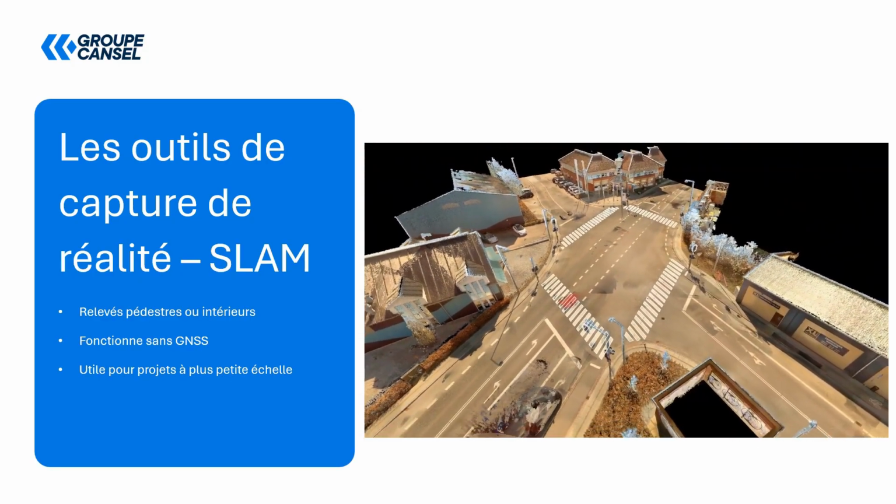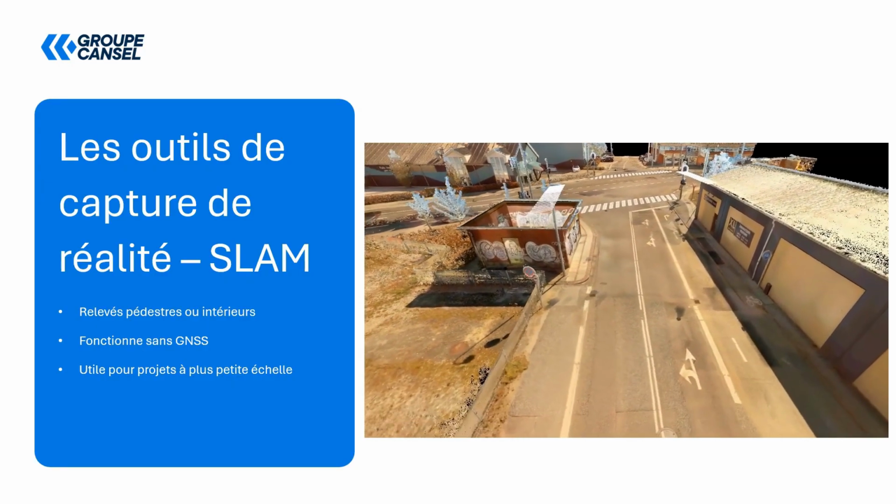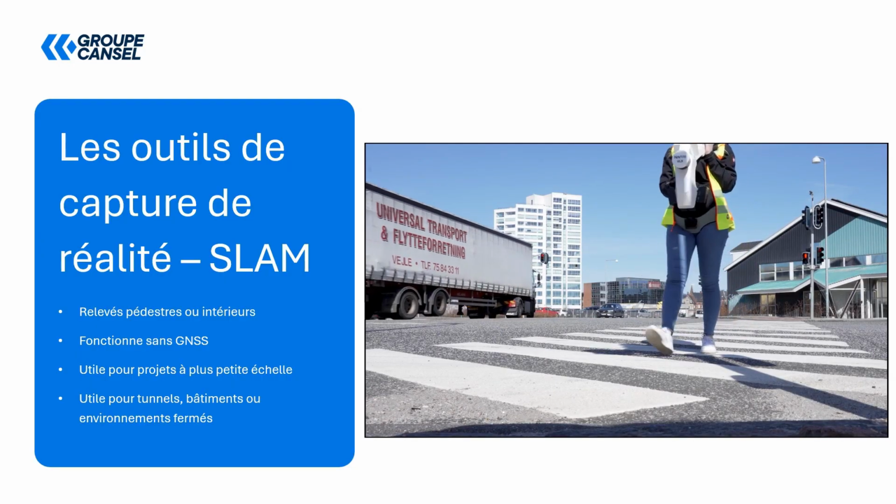So it's really a device that will allow you to capture data. In reality, it's for projects that might be a little smaller than those you would do with a vehicle. So they will allow you to gather a lot of information in these different environments.